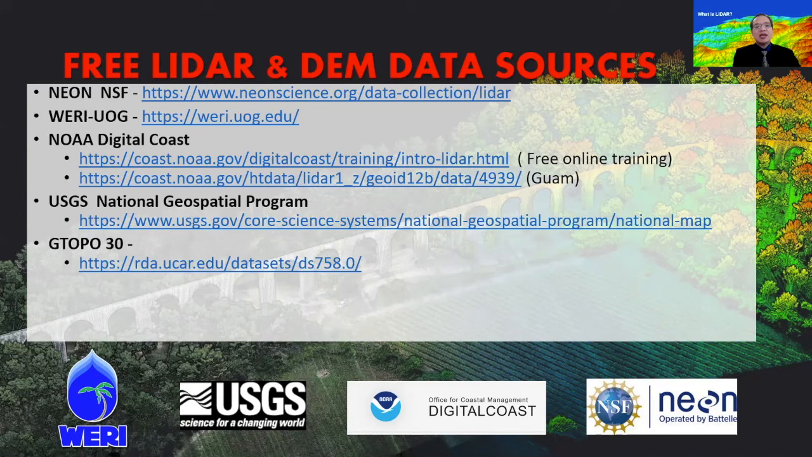GTOPO30 is actually a predecessor of high definition LiDAR. GTOPO30 basically is a low resolution DEM. It's been used before high precision LiDAR was actually available. And GTOPO30 provides 30 meter by 30 meter resolution pixels.